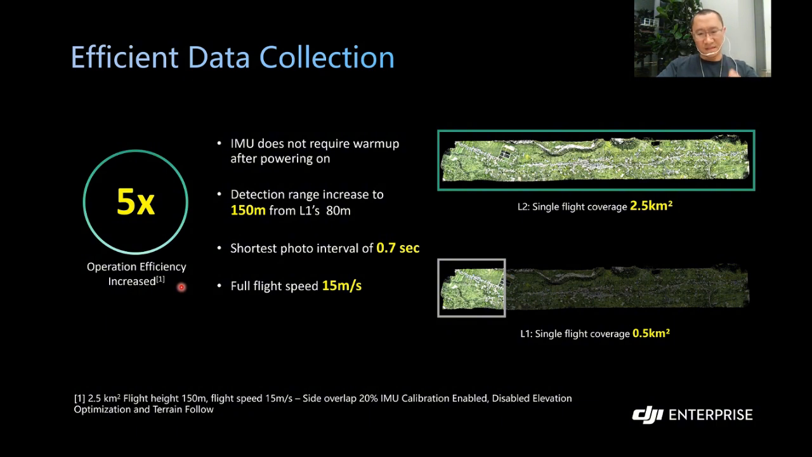If you're using L2 for the same project, it will save you a lot of money. For example, in the past, you used L1, maybe spending like 1 month. Now, with L2, maybe less than 1 week, you can finish the whole project, which of course will save you a lot of money. It is a very powerful weapon for you.